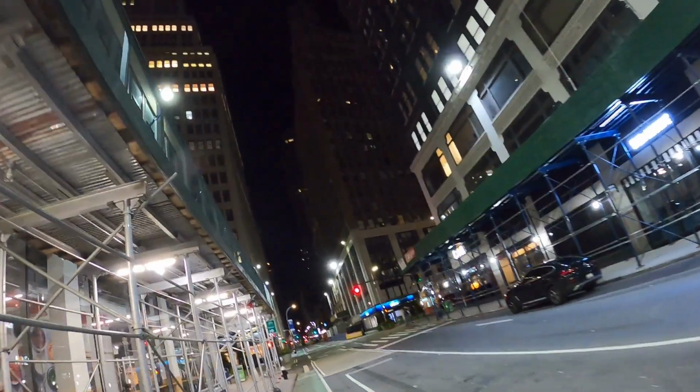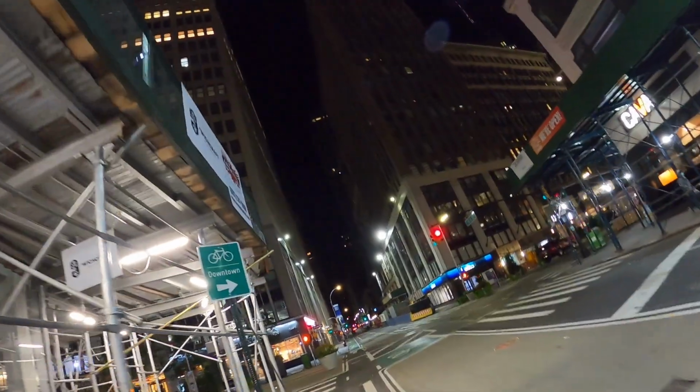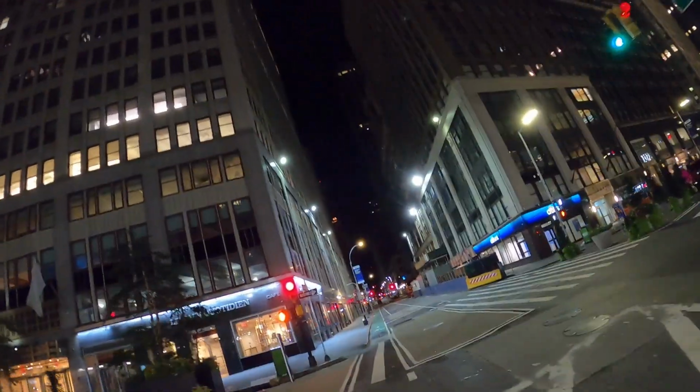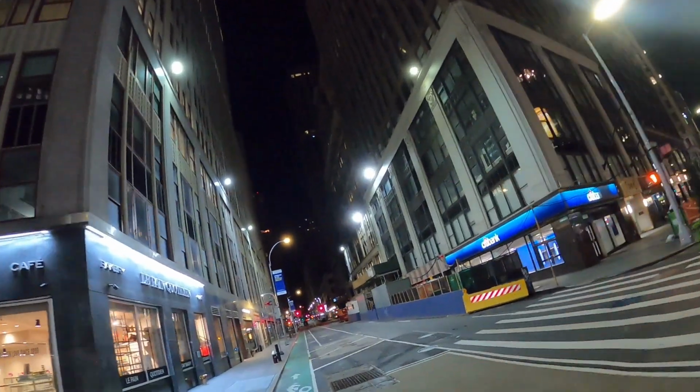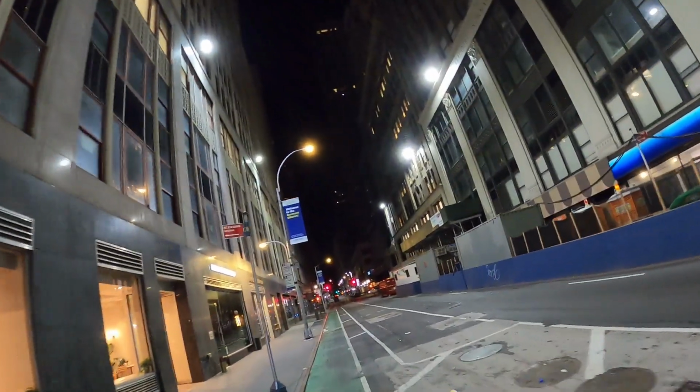That would be nice. This is Broadway, much of which has been turned into pedestrian plazas, which I think is great.